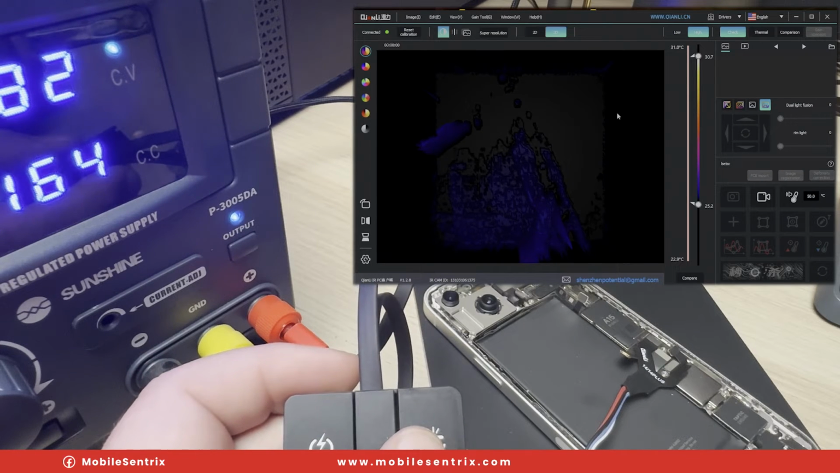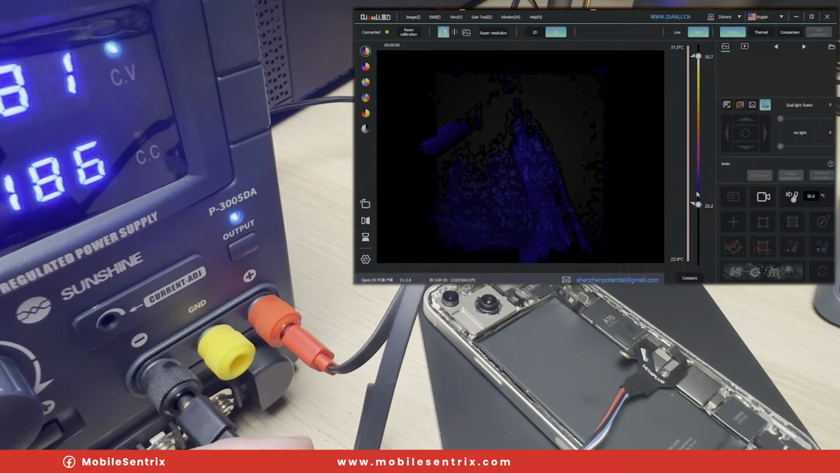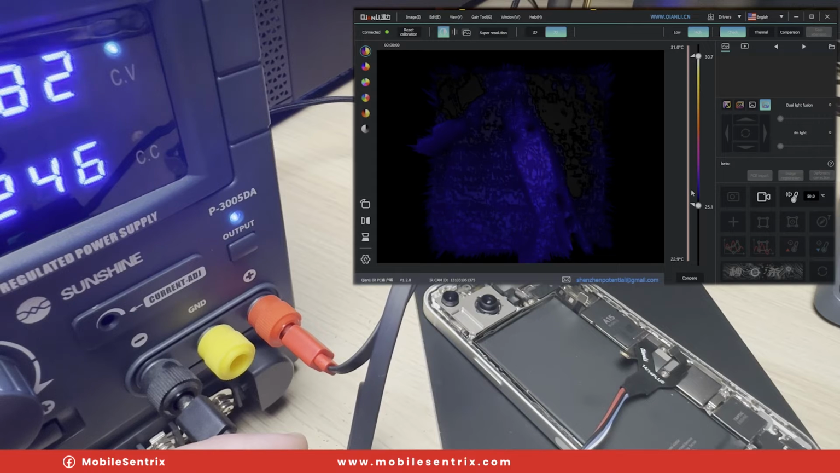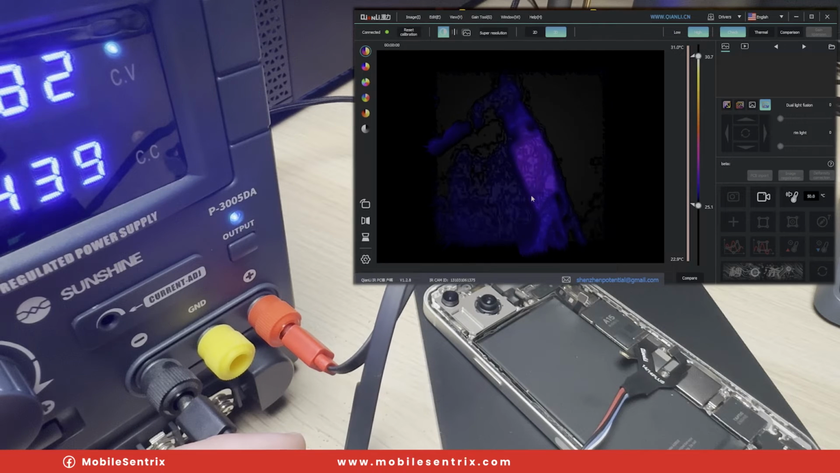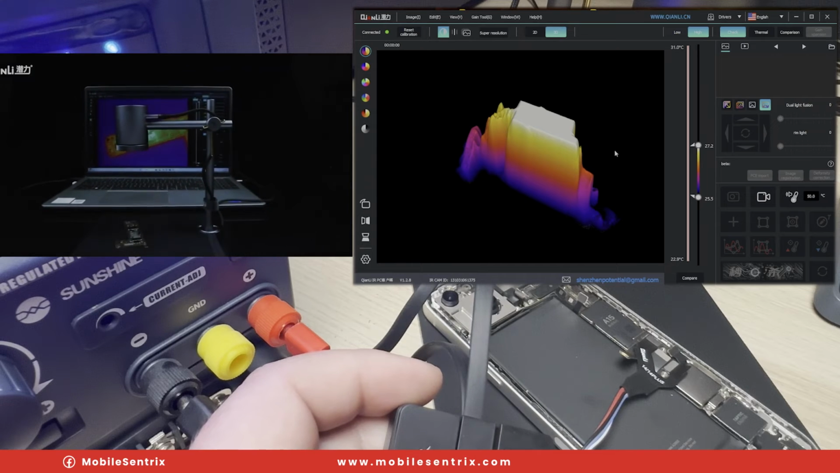Now I've got this set at a 3D instead of the 2D on the program on the computer, which means we're going to be able to see kind of an actual 3D representation of the heat as the phone turns on and warms up. And you can see I can manipulate the screen here, turning it side to side.